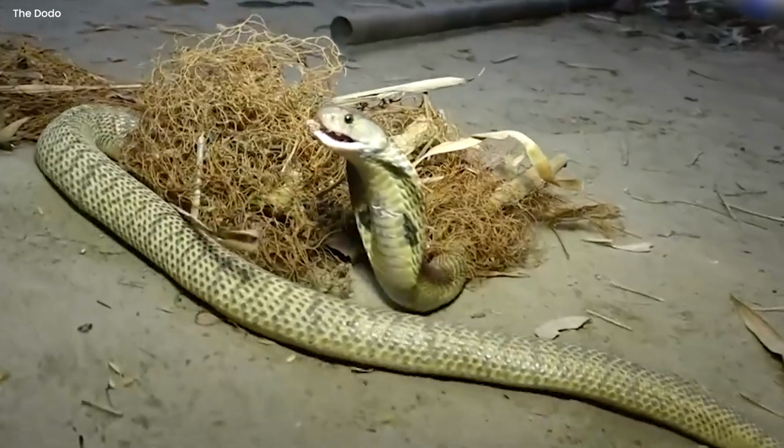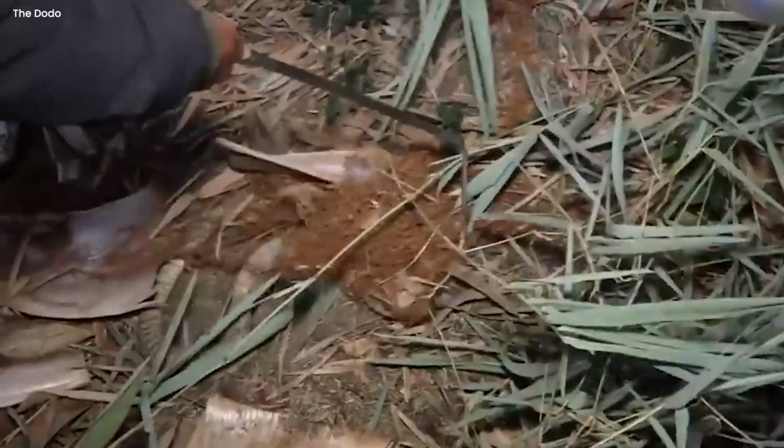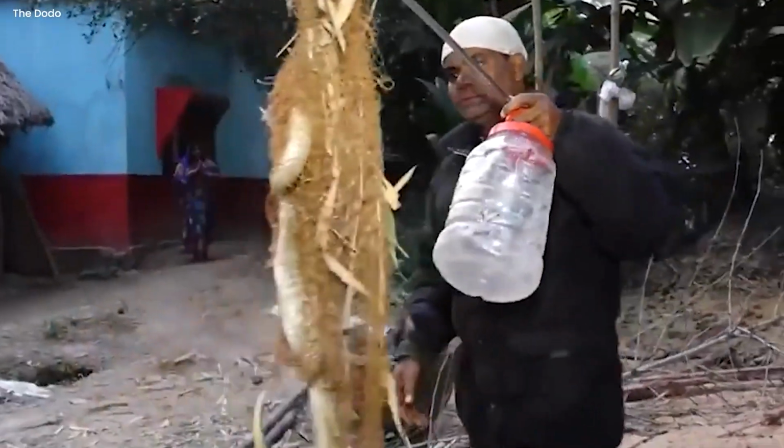A king cobra is saved. On New Year's Day, a king cobra that was caught in a fishing net close to an East Indian rice field was freed by snake rescuer Mirza Arif. Arif skillfully released the imprisoned serpent with his deft hands and scissors.